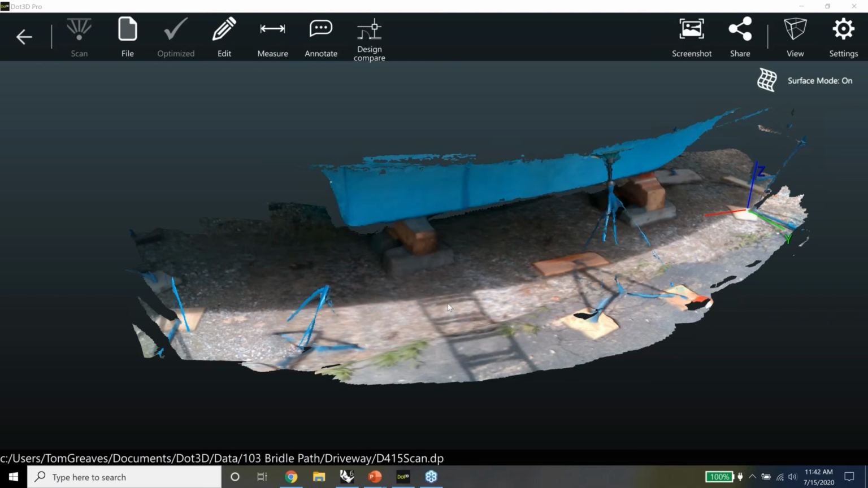But it's good to have that option, and that would be using a Dot3D Edit license, which is our very affordable edit-only version of the software that you can add to as many Windows or Android devices as you'd like. I'll just add to that. We have a customer that scanned the deck of a ship, and they created a 157 megabyte file.